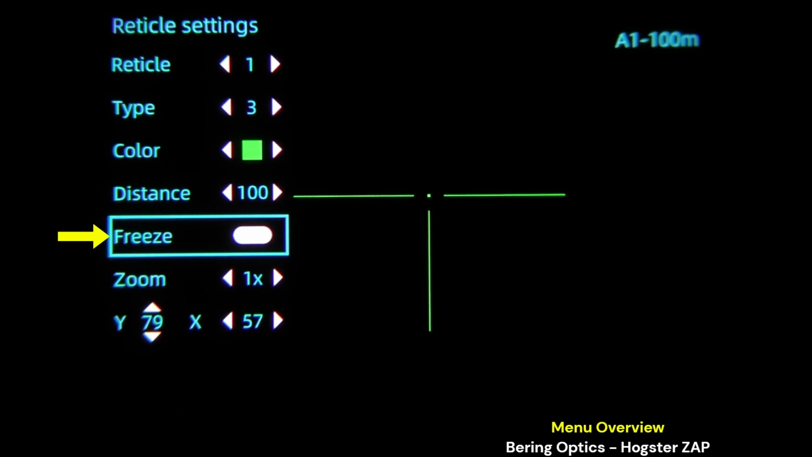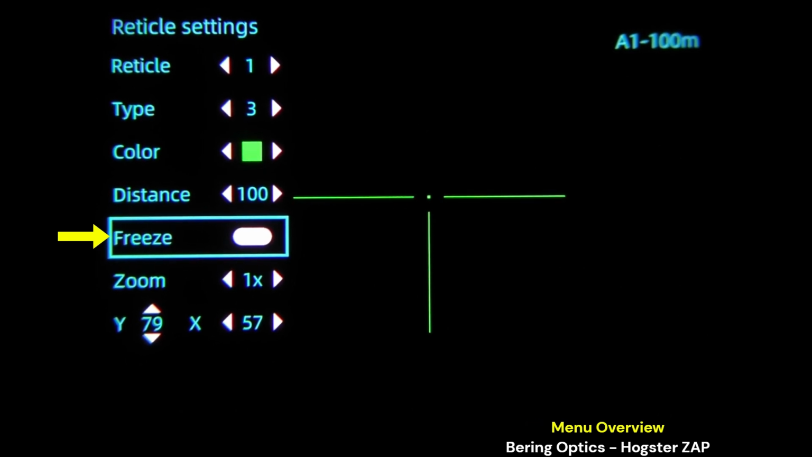Freeze will be used when you're doing one-shot zero, so you have a point of aim as a hot spot. You take a shot wherever your point of impact is. You could freeze it and then adjust your reticle. You'll see my Y and X values there. This already has been zeroed for 223.